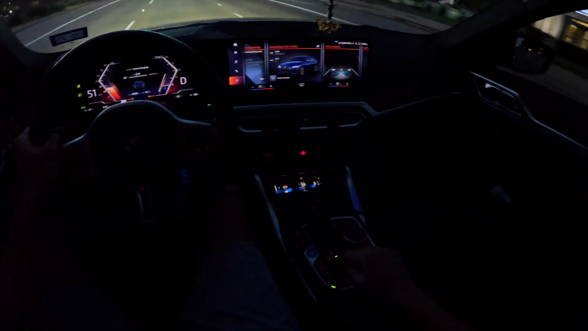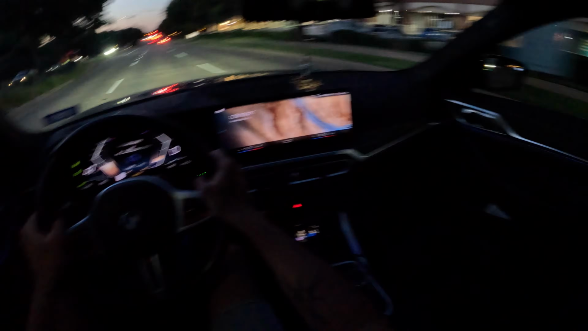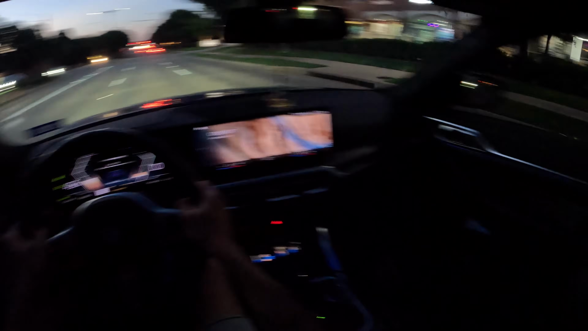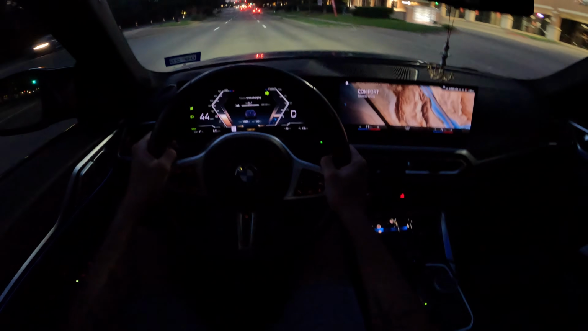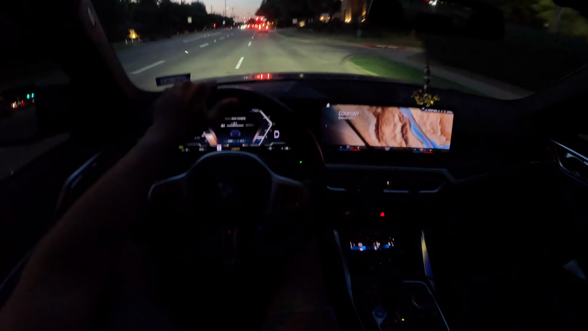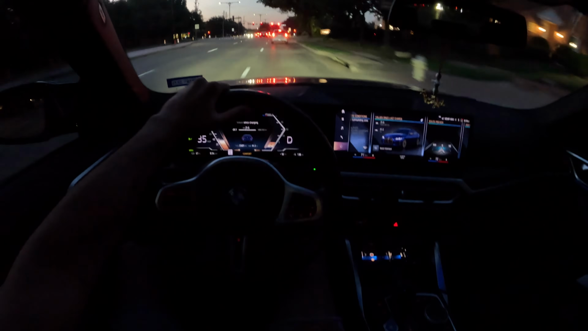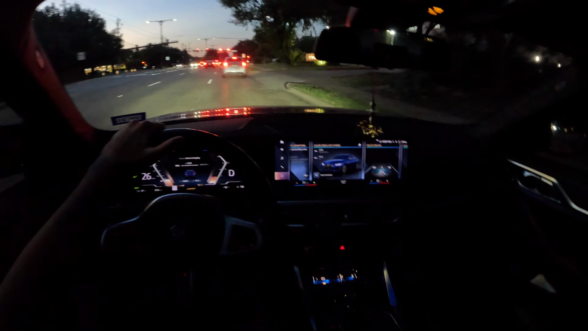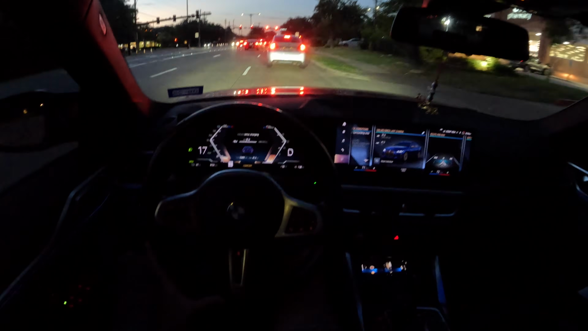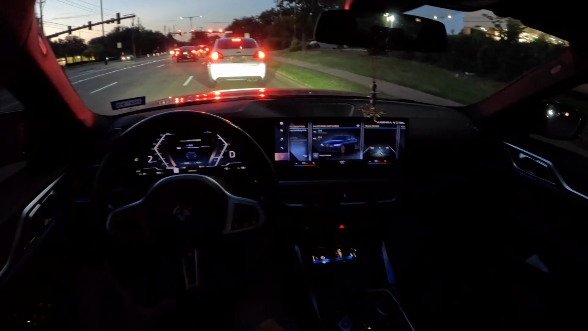It's very smooth and comfortable to drive this car. Visibility is good, even though it's the 4 Series with a little bit of a tapered off roof line. This is actually a Grand Coupe, so you'll have the tapered off roof, but the visibility isn't obstructed or anything like that. And also, you can see very clearly out of the rear mirror, so that helps too.